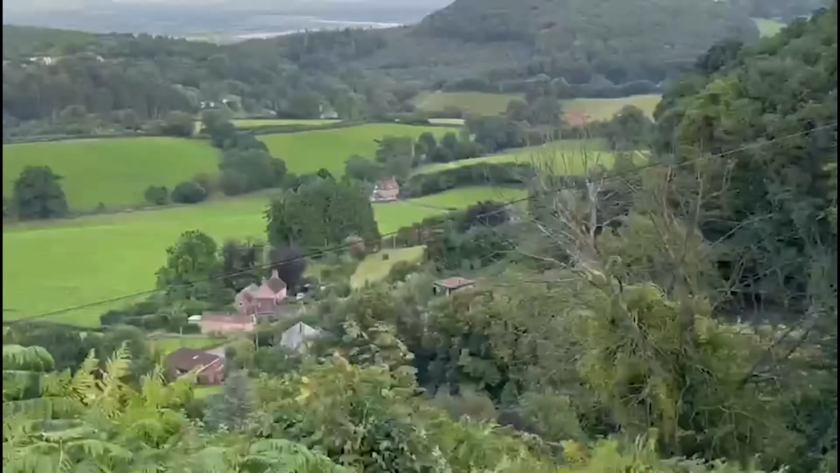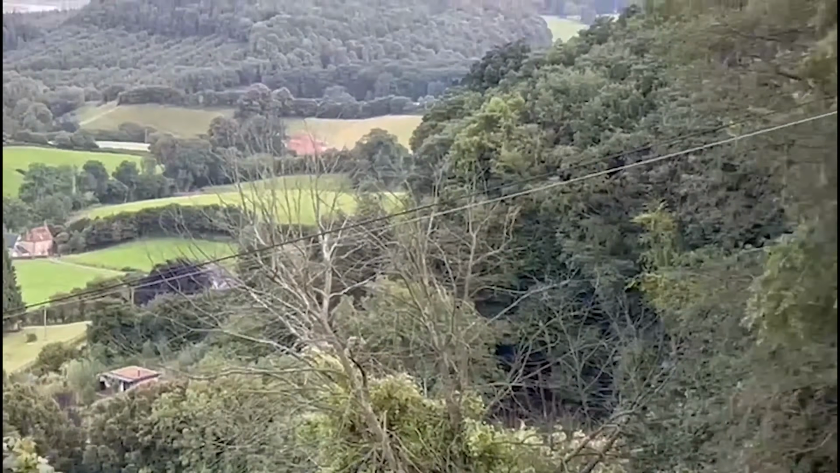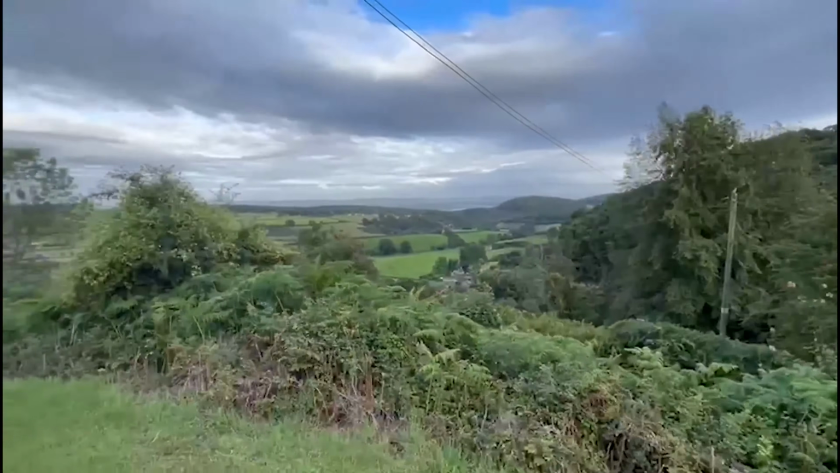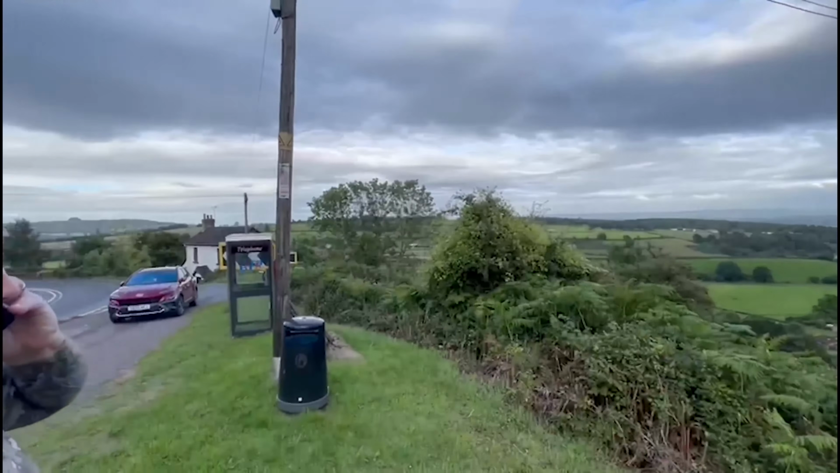In the garden. What weight was it, Thomas? 124 kilos. A 124 kilo boar, and someone's got him last night on the edge of the Forest of Dean here.